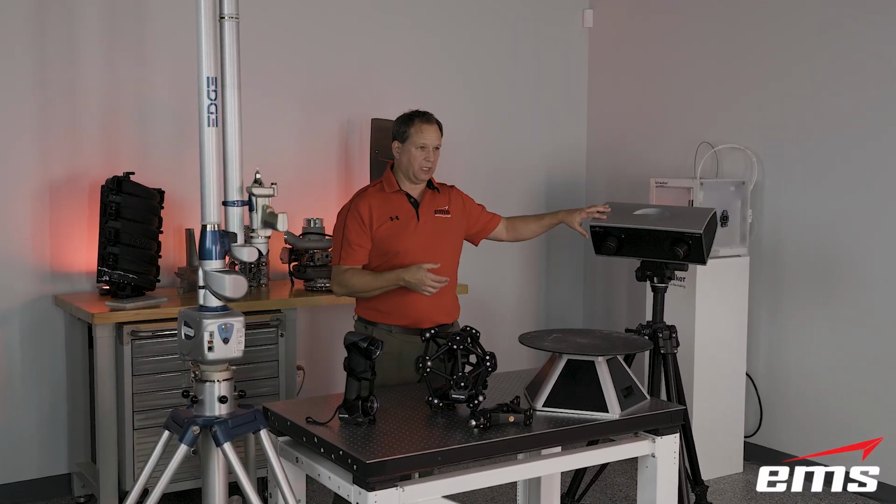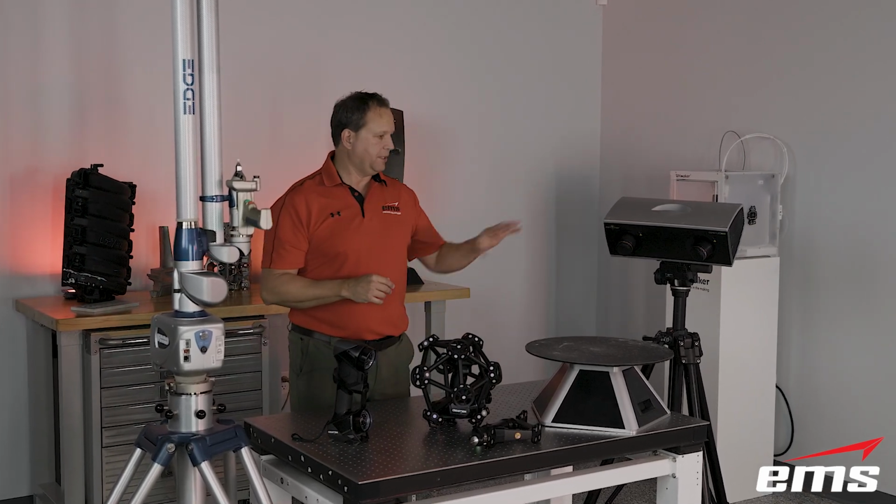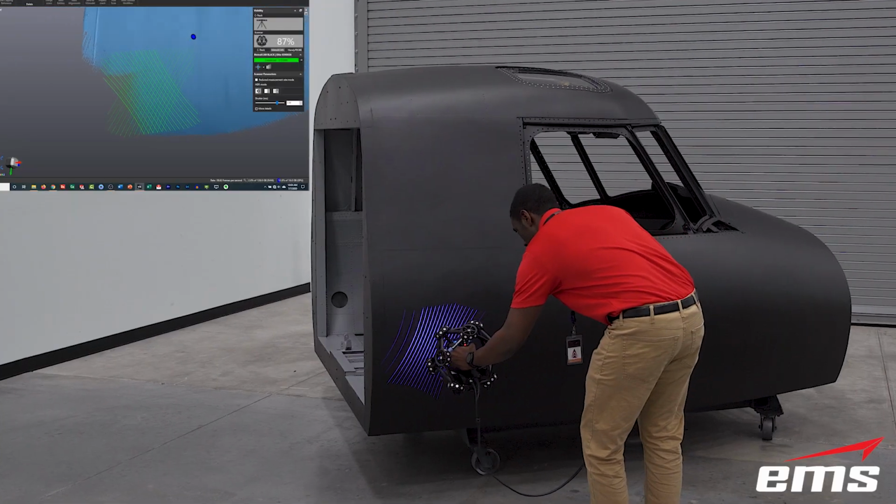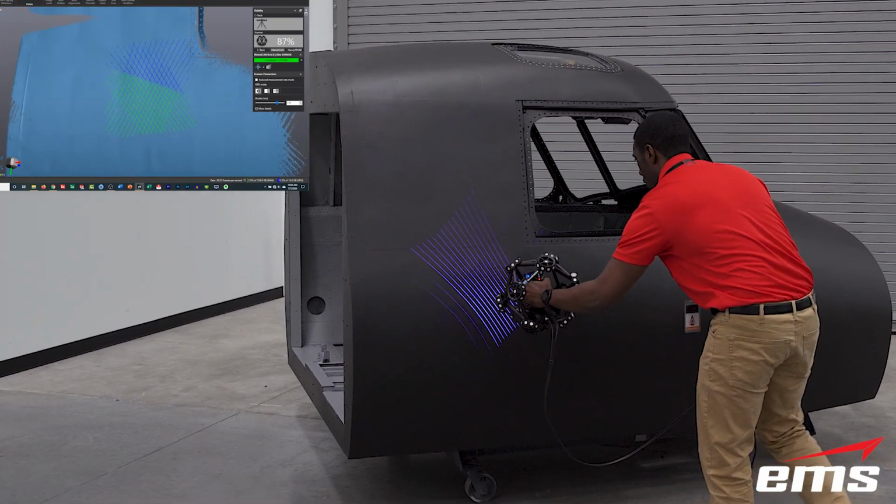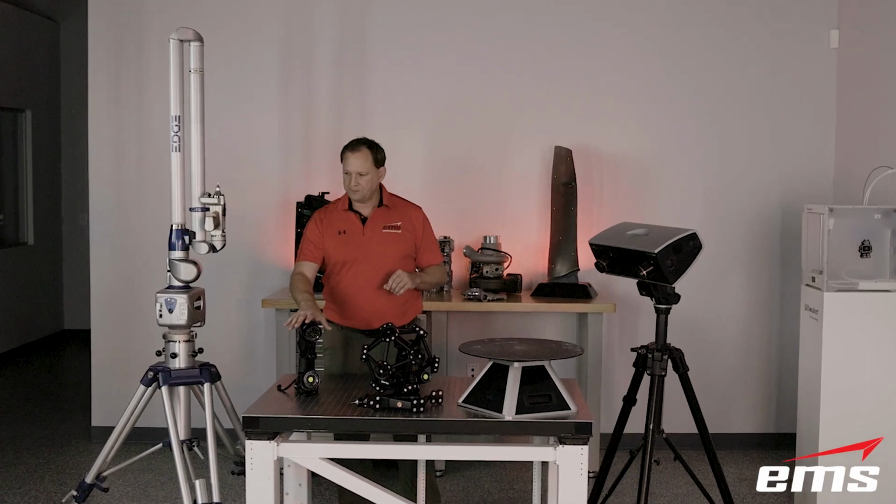Now, this has those bigger fields of view, and it's a fringe pattern that shifts, so it can also collect quite a bit of data quickly. But hands down, if speed is the most important thing to you, the optical systems are going to be the clear winner. The hand scanners are pretty darn fast too, but obviously you have to target first.